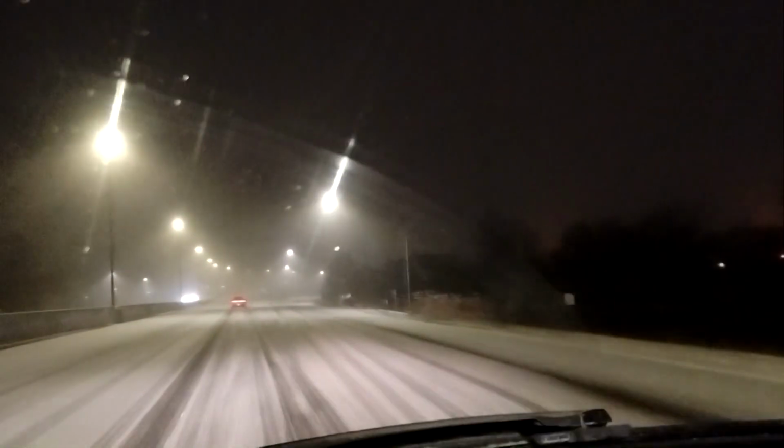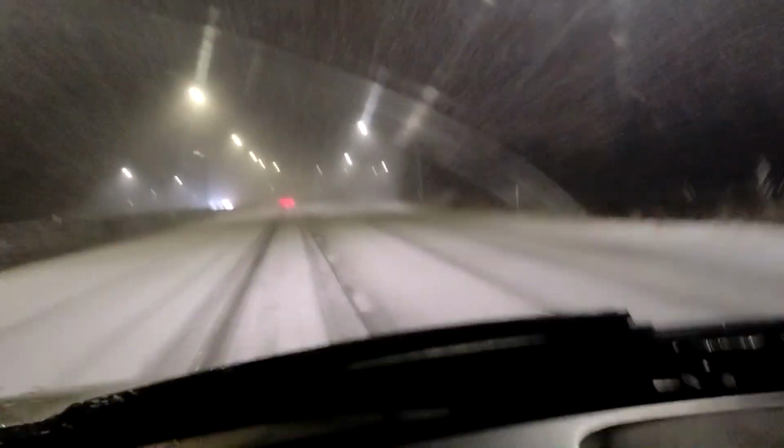I don't think you can probably see me, but right now I'm on the highway, about to get off exit 9. It is bad. I'm only going like 47 on the highway right now.